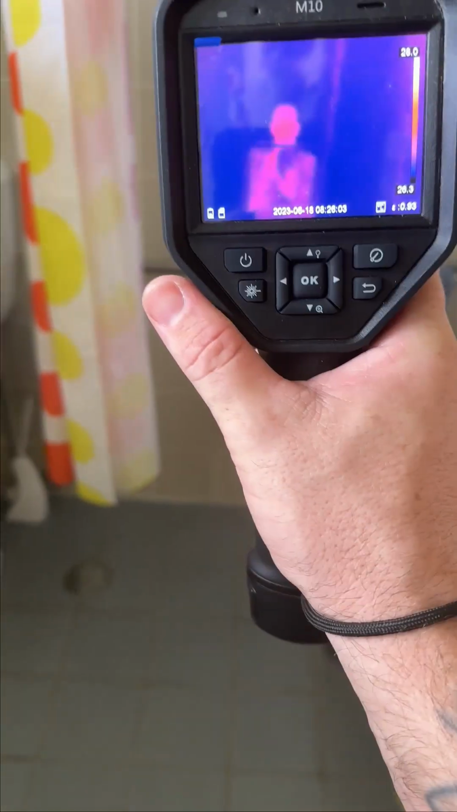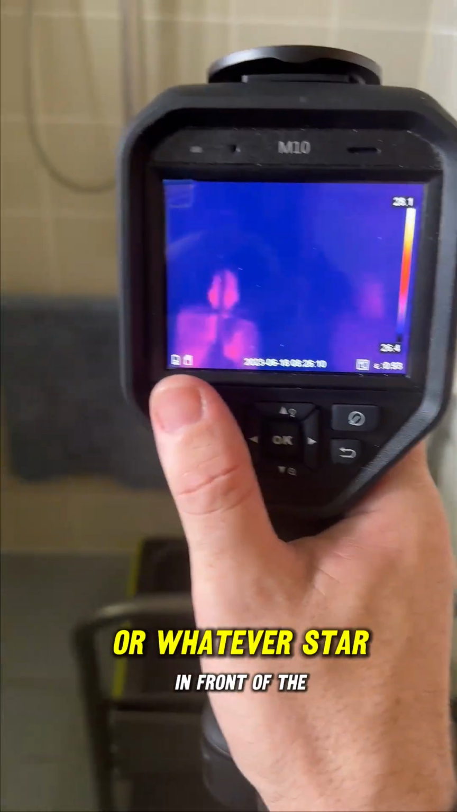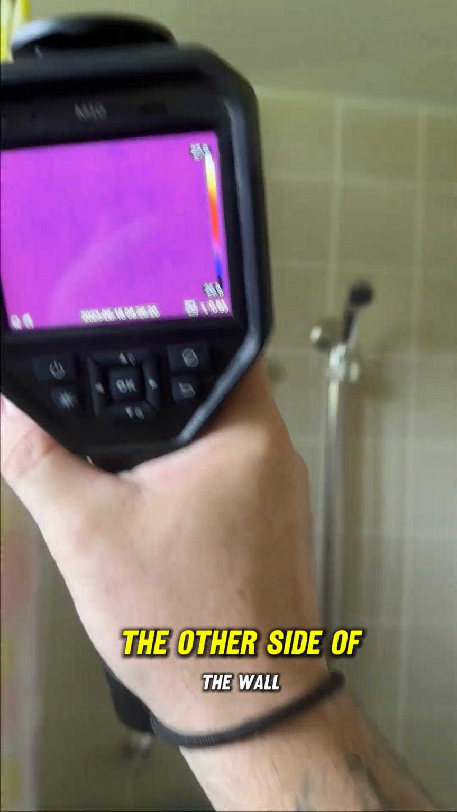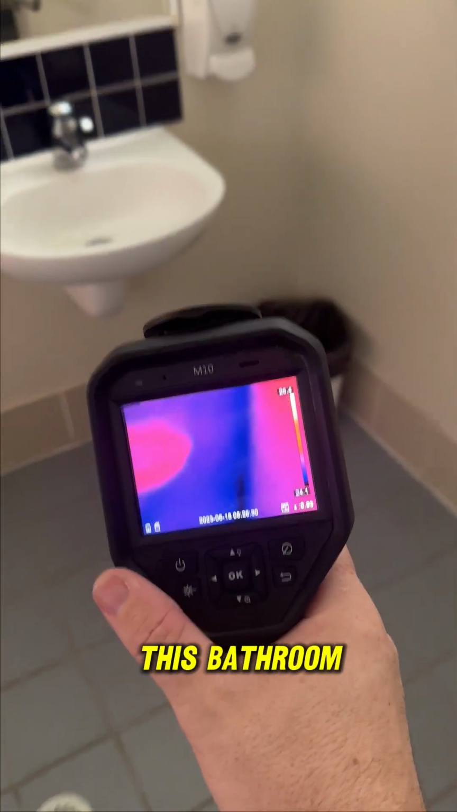When you've got floor to ceiling tiles, all it will do is give a reflection of the heat coming off my own body or whatever's in front of that surface. So right now we can't see anything behind this wall. So what we need to do is go on the other side of the wall where it is not fully tiled and look from that way and use our other tools of the trade and inspection methods to inspect this bathroom. A very, very cool device.